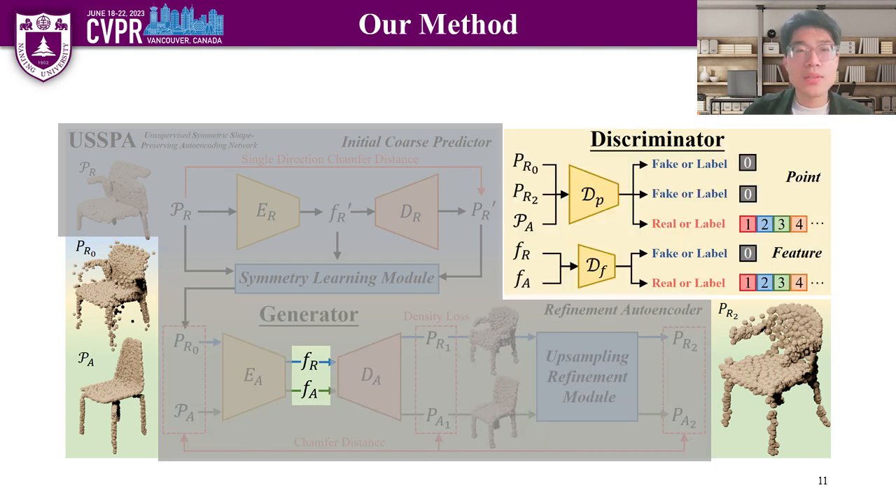In addition to the indirect guidance provided by the feature discriminator in the latent space, our approach incorporates a point discriminator that directly utilizes the predicted point clouds as guidance to generate more accurate shapes. Furthermore, when dealing with multi-category data, the discriminator can be replaced with a classifier. This allows our method to simultaneously classify the input data with consistent performance.